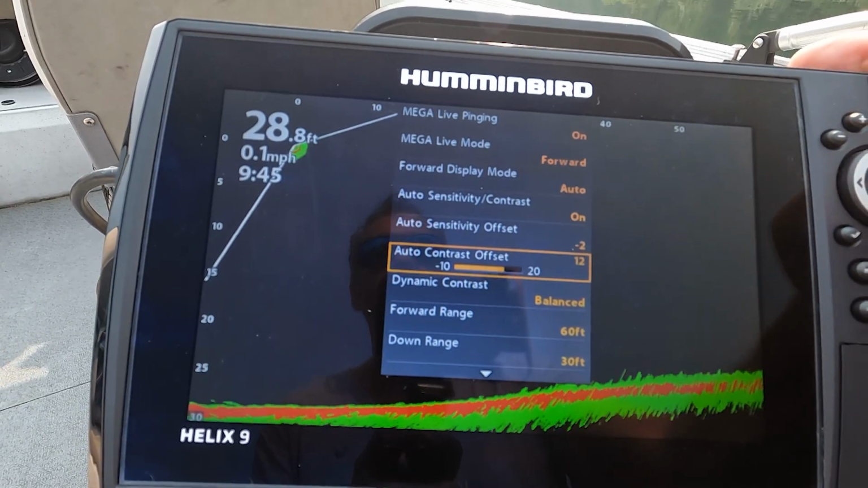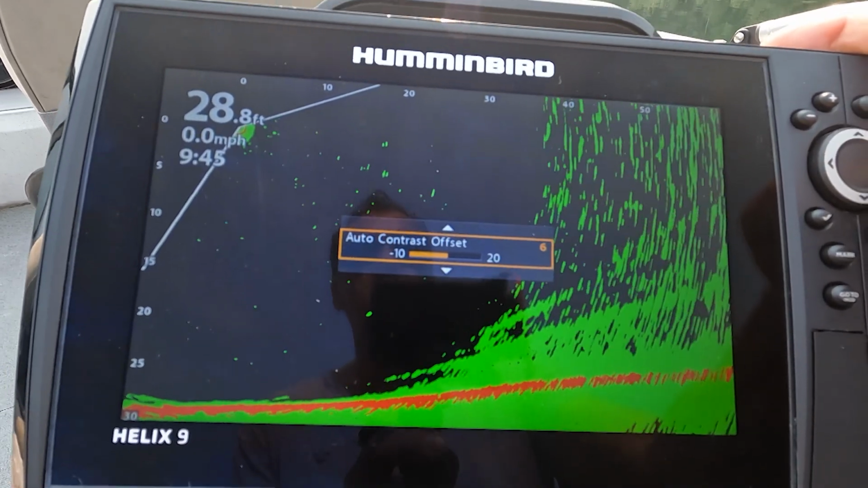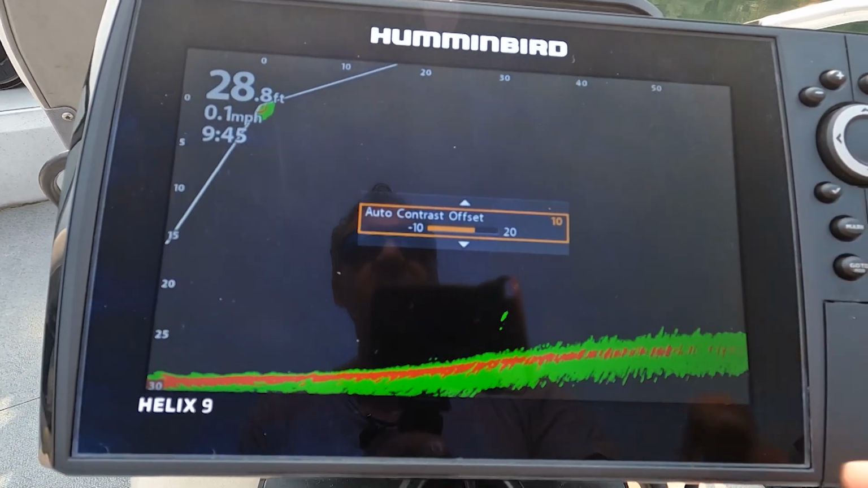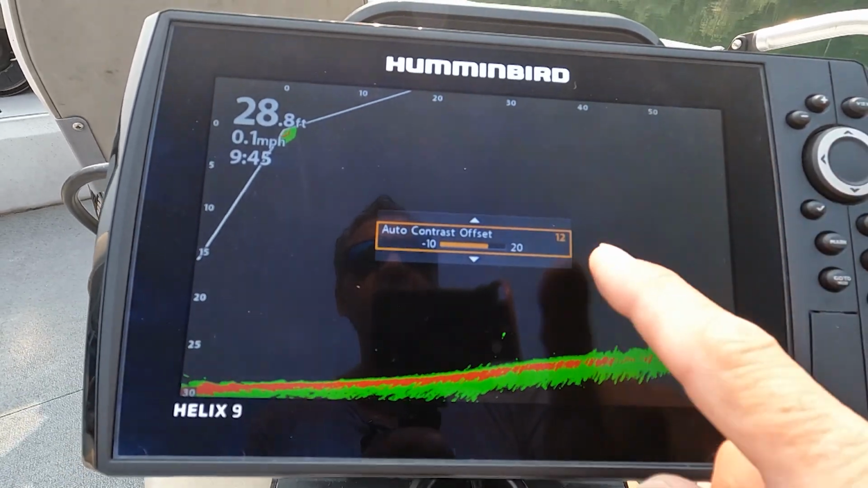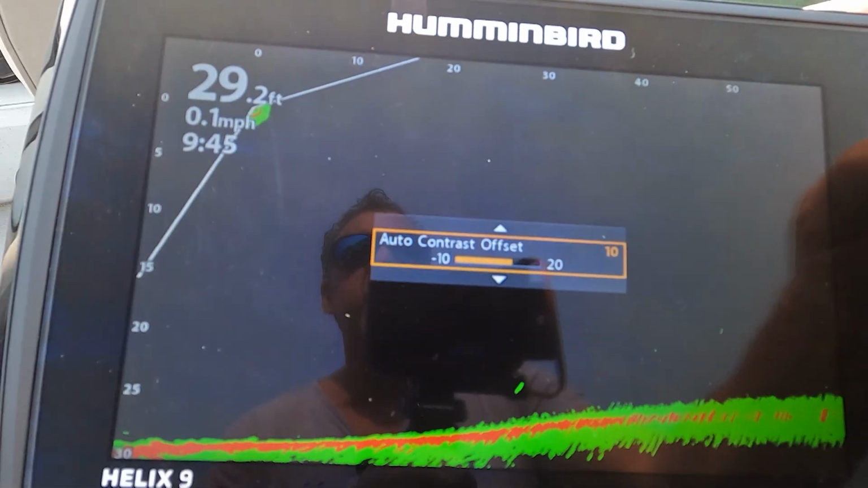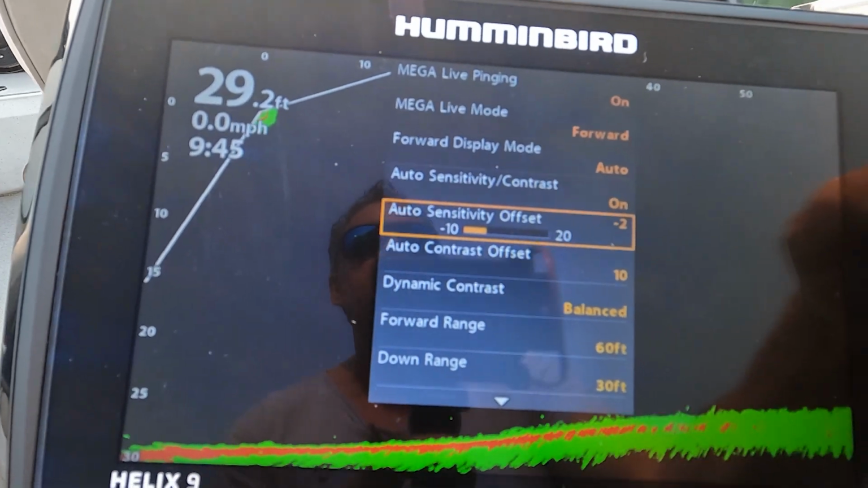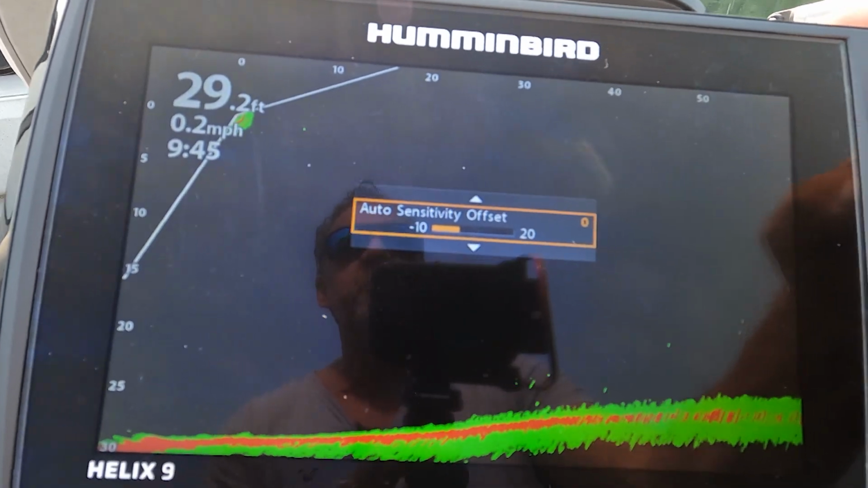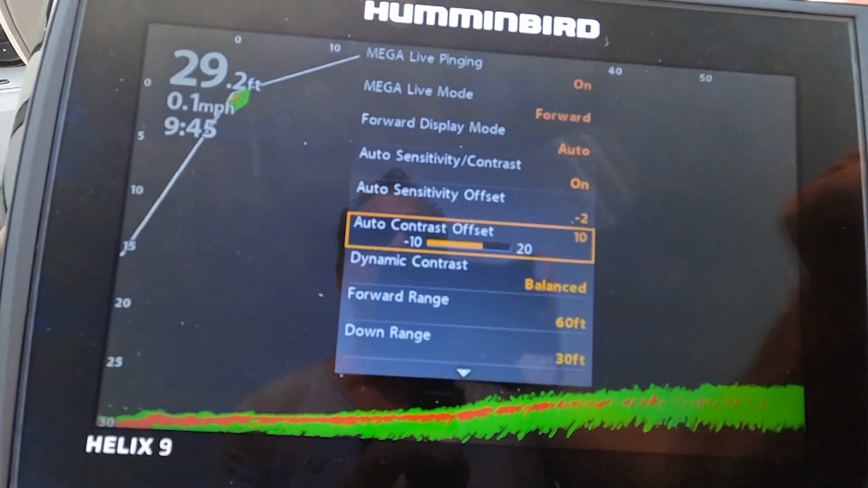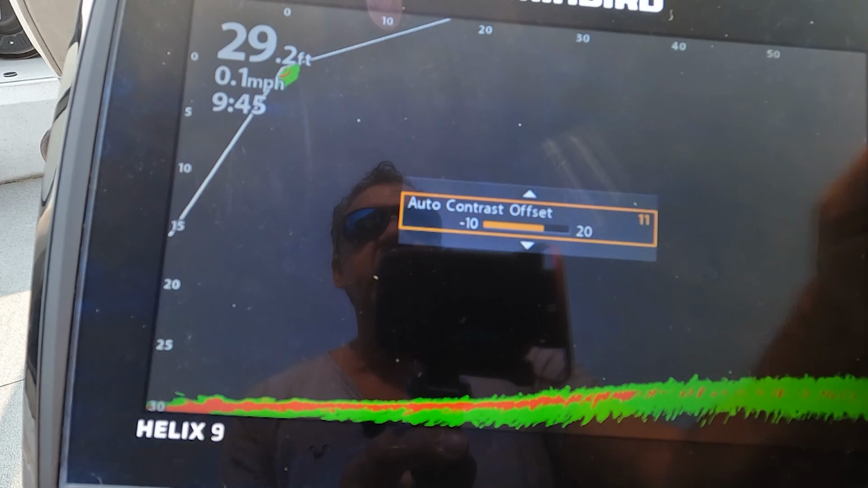The other big one is auto contrast. Again, if you go too low a setting, you get total washout. So just tweak it until you get rid of all that static and you can see the fish. 10 to 12 is my ideal in this kind of depth; the deeper you go, the higher those numbers you want. So with auto sensitivity offset, -2 all the way up to 0 is pretty good, and you get a real nice picture, and the auto contrast in that 10 to 12 range. Now the biggest thing is when you get shallow.